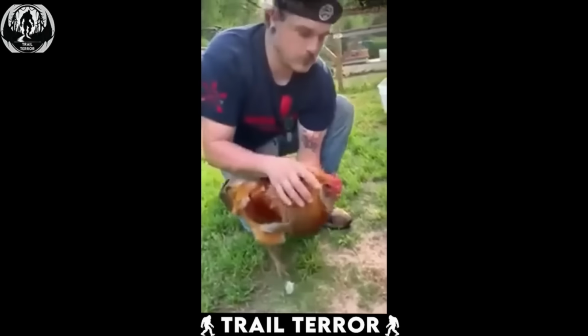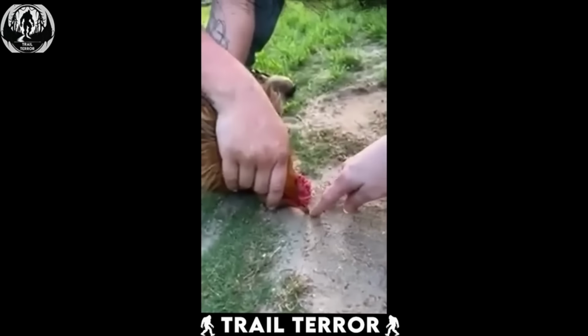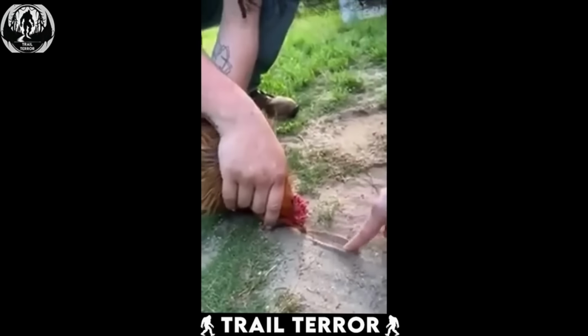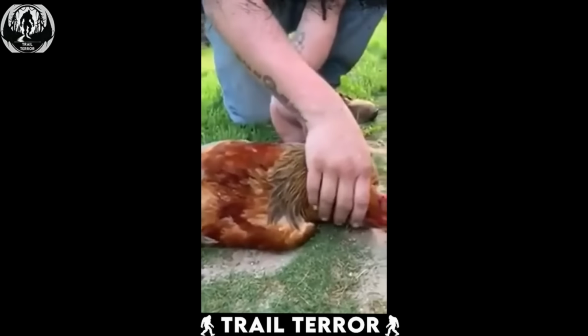Hypnotize a rooster. Ready? So you hold him like this. Watch the rooster's body. Watch this. Watch his body. Oh my gosh. Watch.